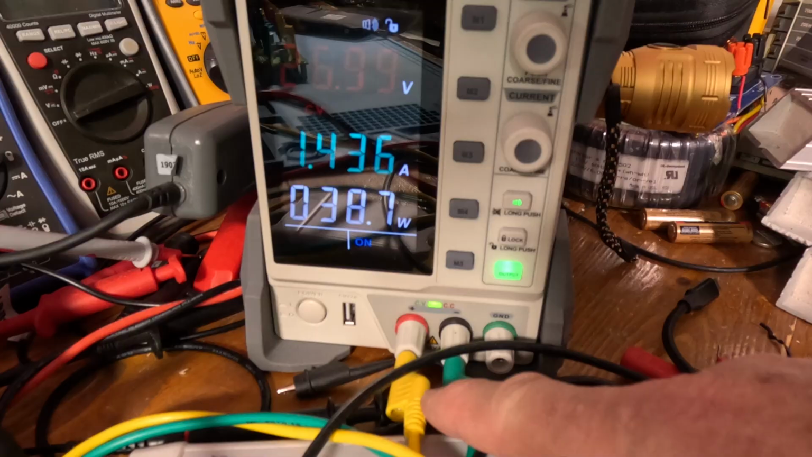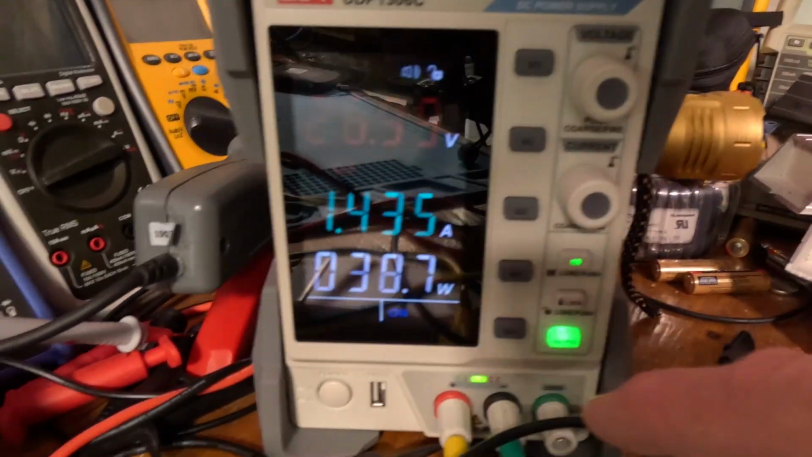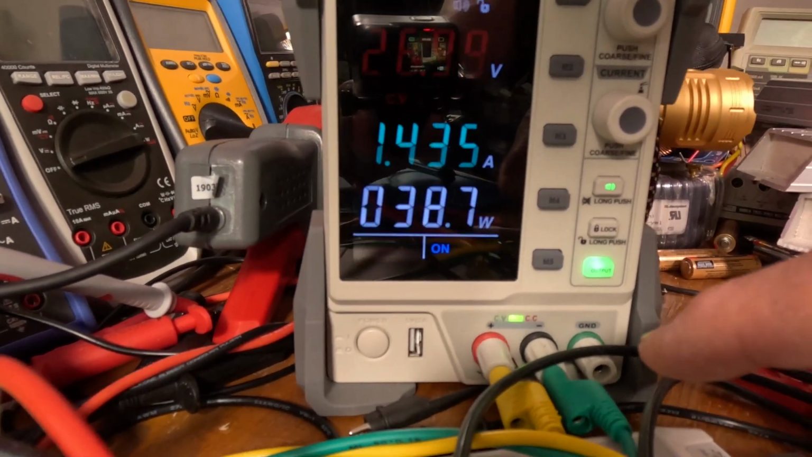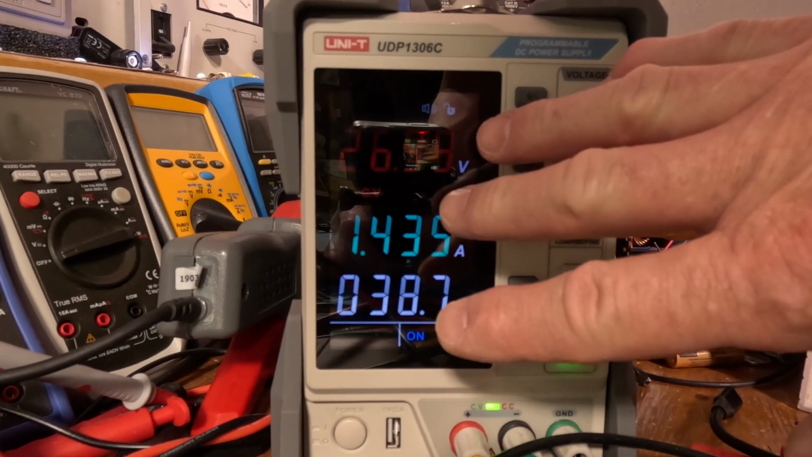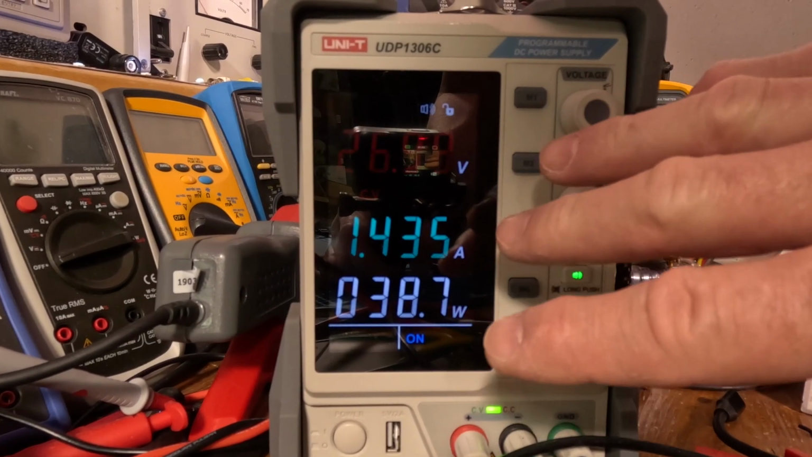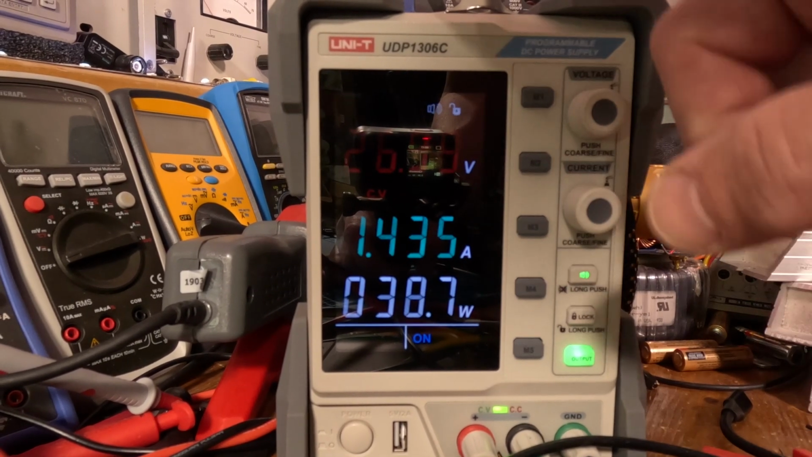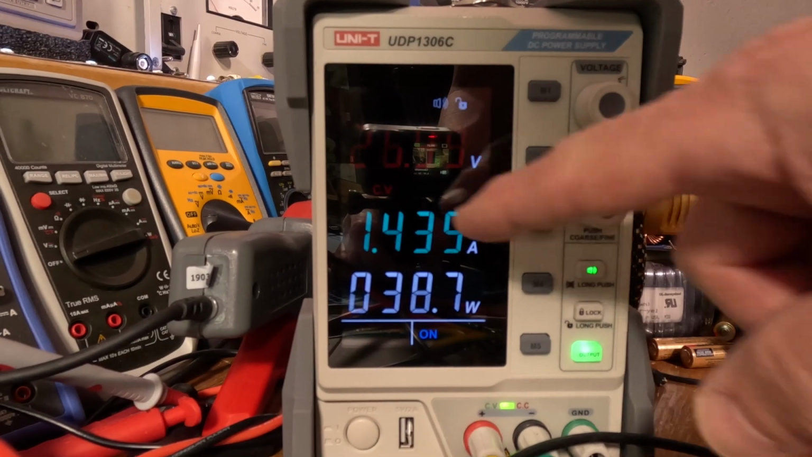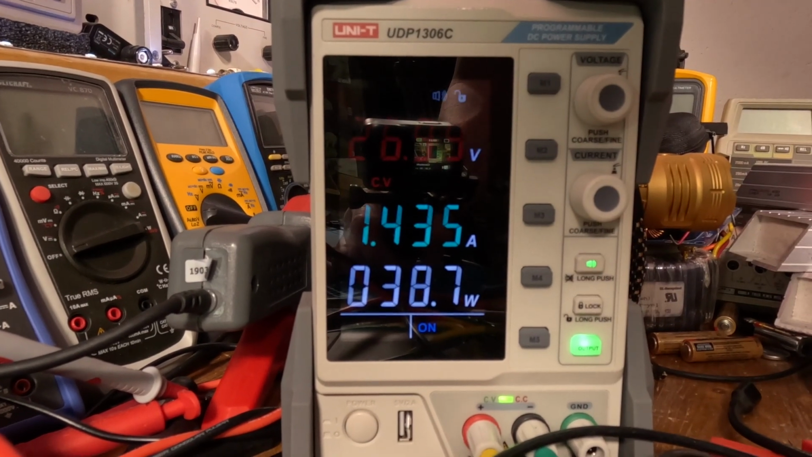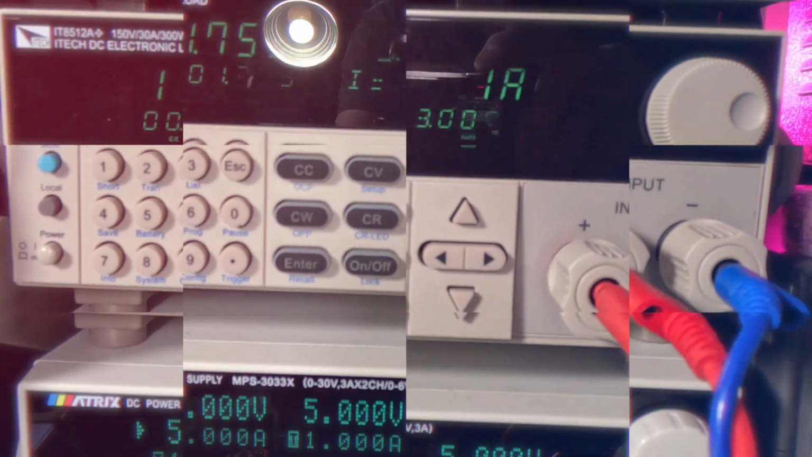Here's the leads from the board coming up into this power supply. If I put my hand out here, sometimes the camera will focus on my hand and it will stop doing that ripple. But 38.7 watts, 27 volts, 1.44 amps, essentially.